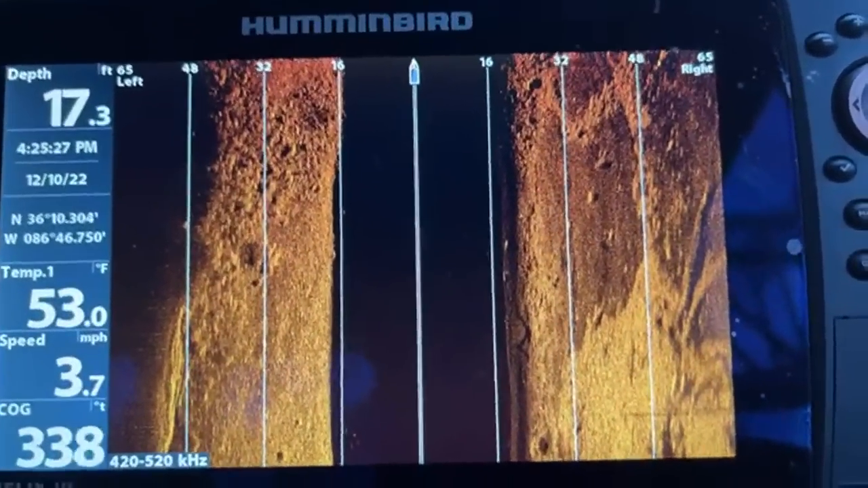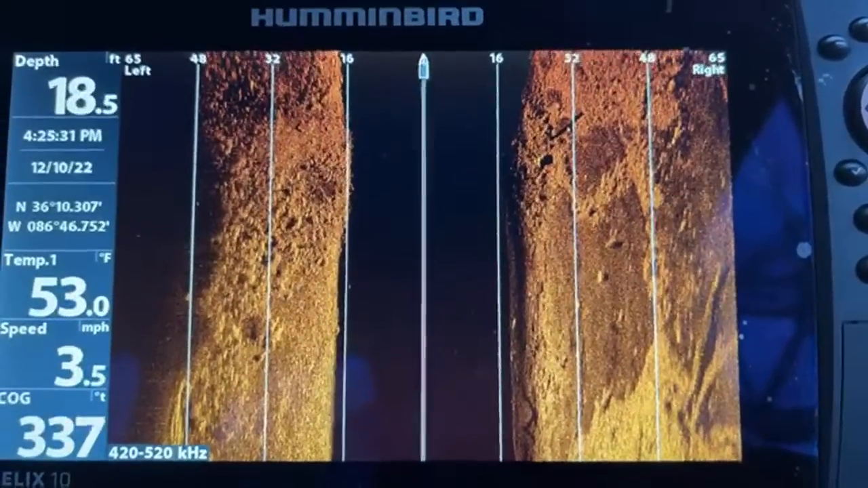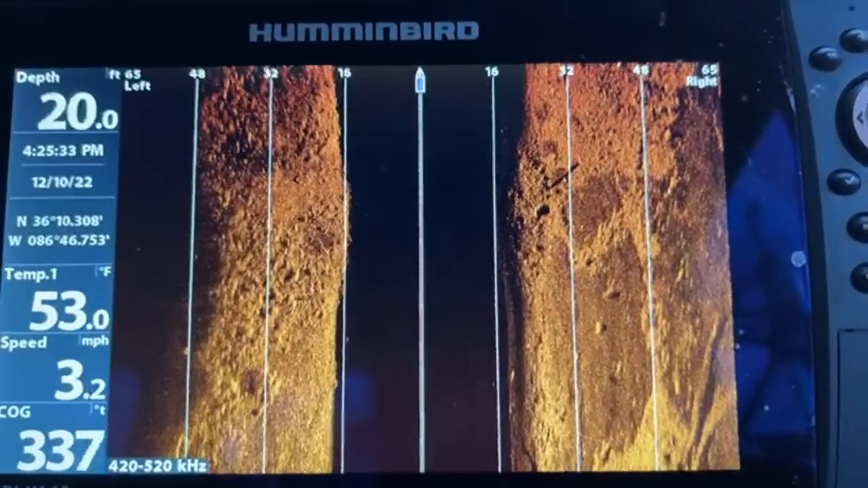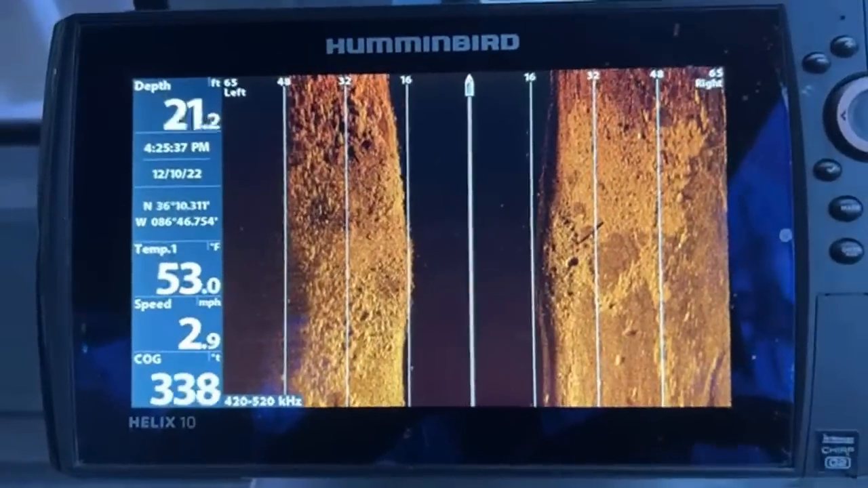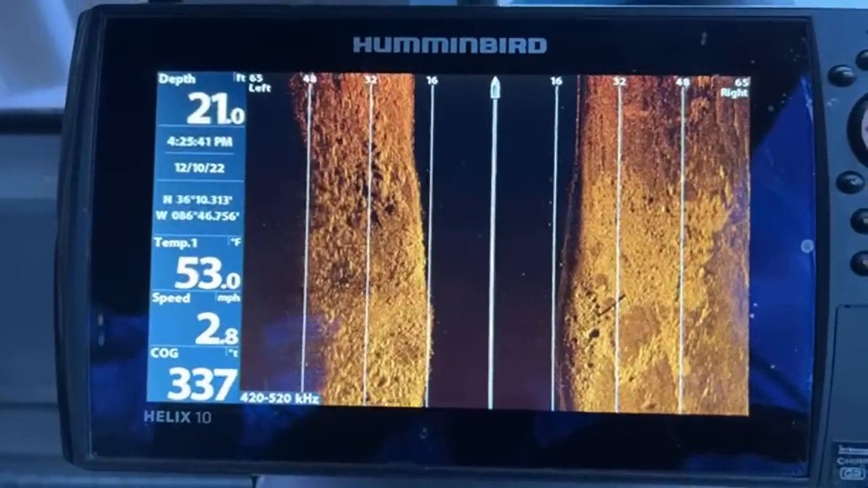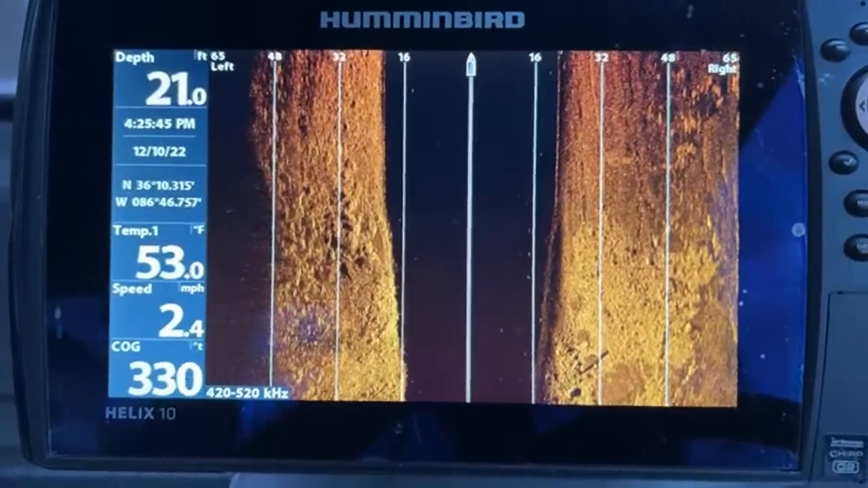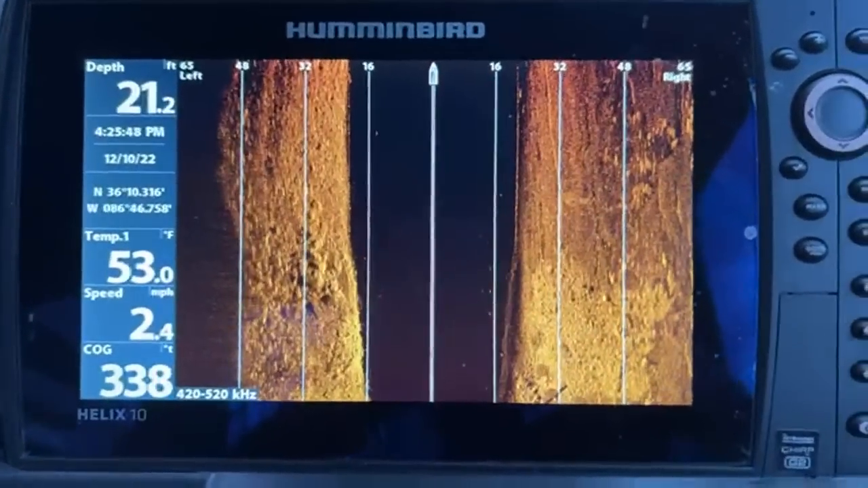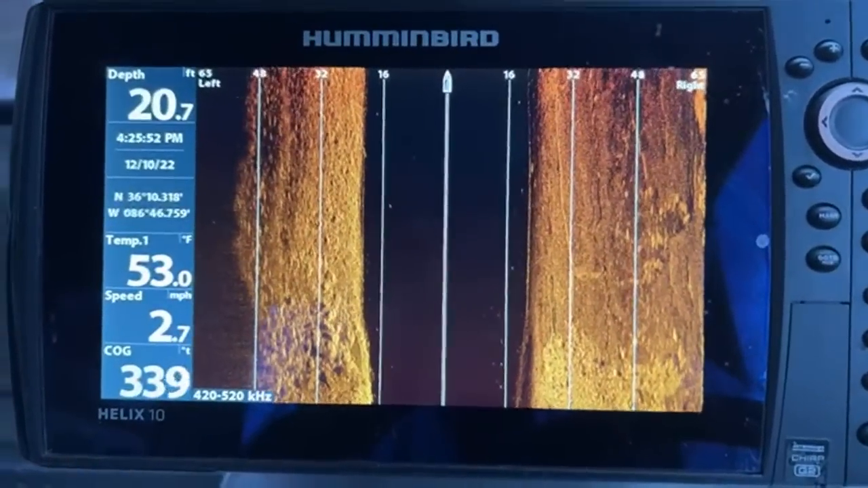The river does flow this way, and a vehicle can float, especially if the dams were open. A vehicle can float a long way. We've seen them all the way up to 4 miles from where they went in, or supposedly where they think they went in, stuff like that. Not this person, just a different case that we're working on.